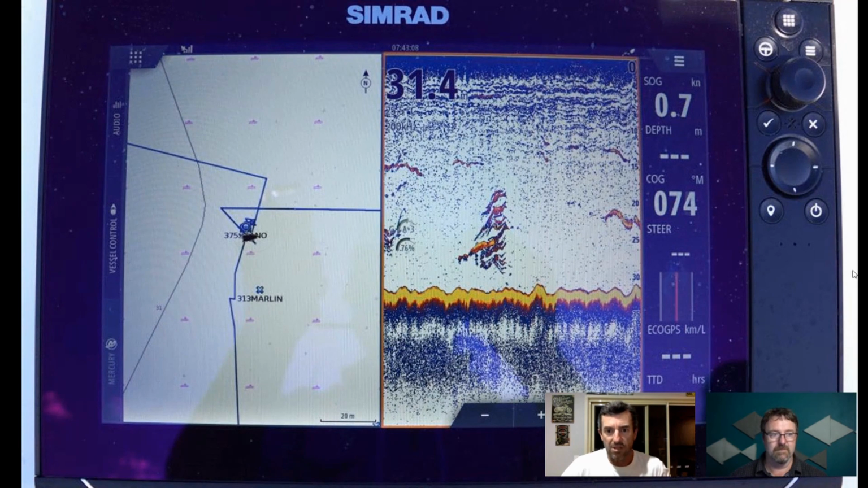Because you're moving at speed, you're not going to get the full image on your sounder, unless you swim directly over the school. And then sometimes I don't even see them. But if I see that under the boat, I can literally count to 10 and I'll get a hit.